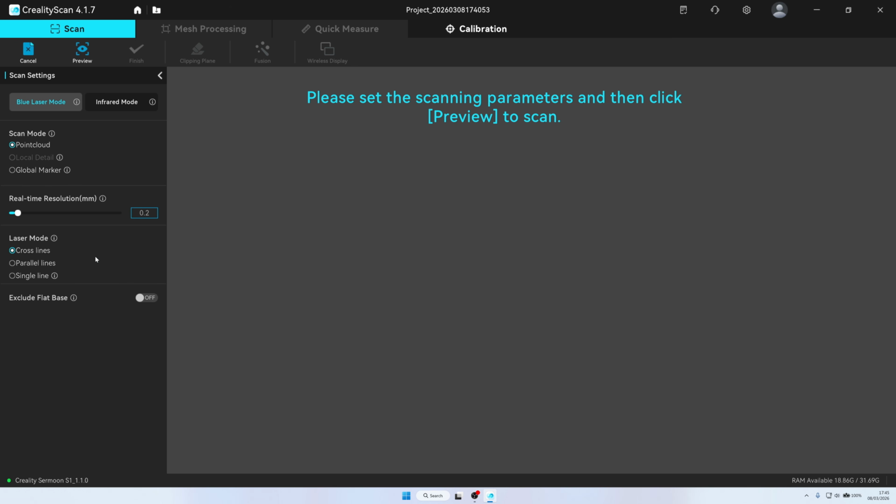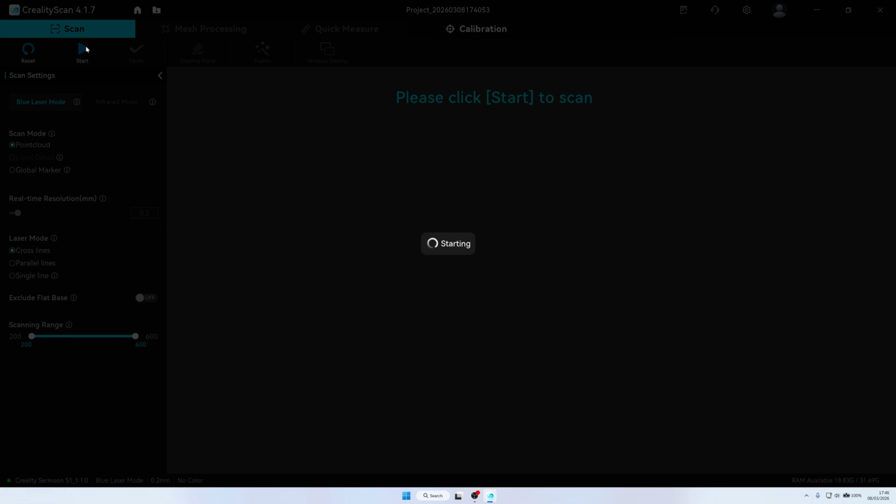The cross lines mode on this scanner as well has a larger field of view to the parallel lines and to the single line, which goes hand in hand with the fact that it can gather data faster over bigger areas. So I'm going to scan Rabbit then, cross lines, and then parallel lines, and then I'll compare them in Meshmixer afterwards just to see whether there's any difference in the actual scanning detail. First of all, then, as I said, point cloud, cross lines, 0.2 millimeter resolution, and we click on preview.